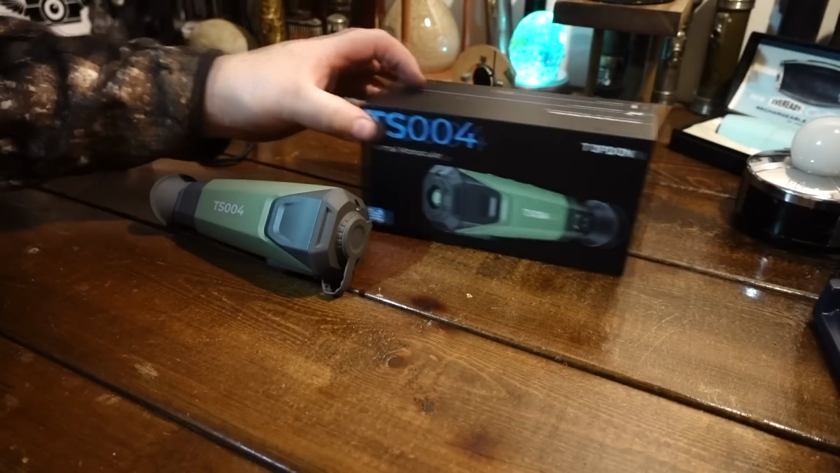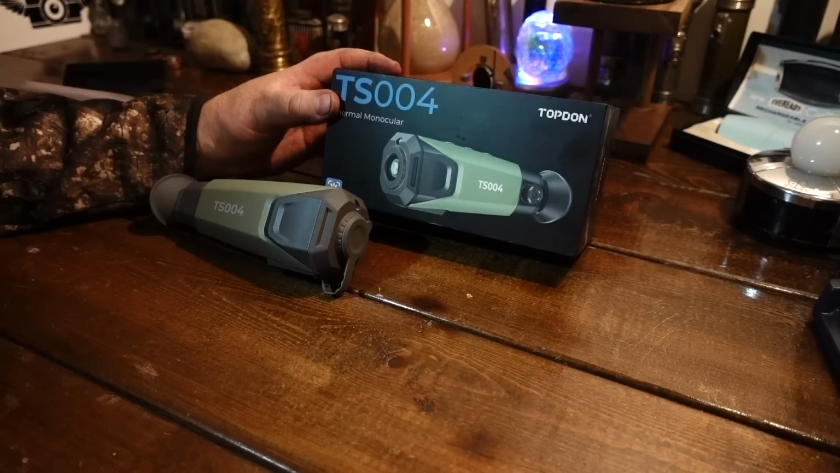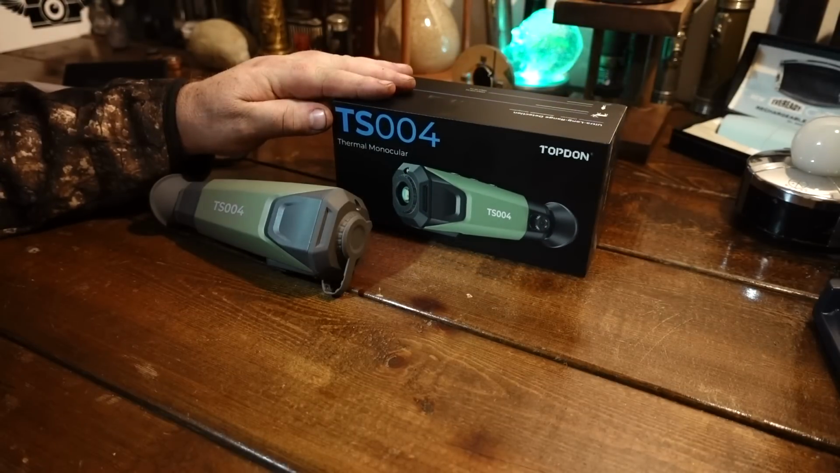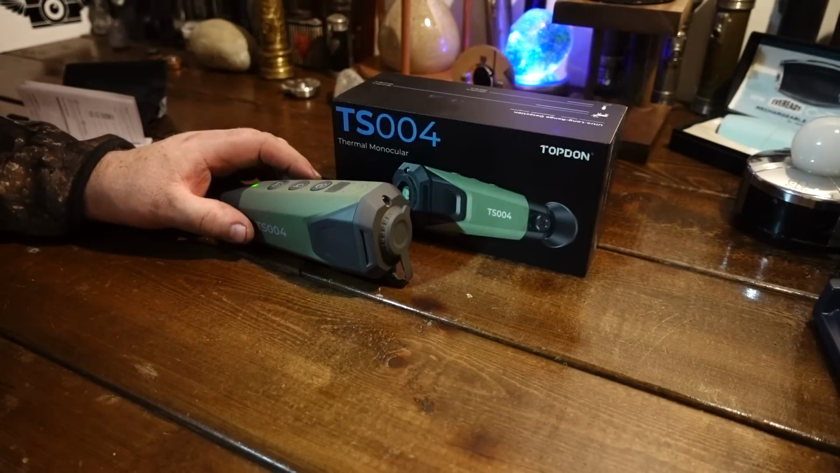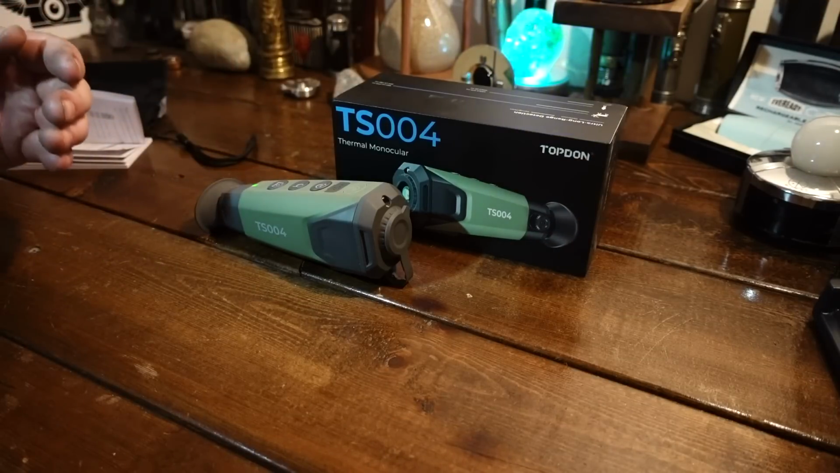All right, I'm pretty familiar with thermal monoculars. I've had probably three, well, actually I've had five of them. I have three right now. Picked up this TS004 by Topdon. This is towards the more basic thermal monocular where the price is very reasonable. We'll get into the price on it.